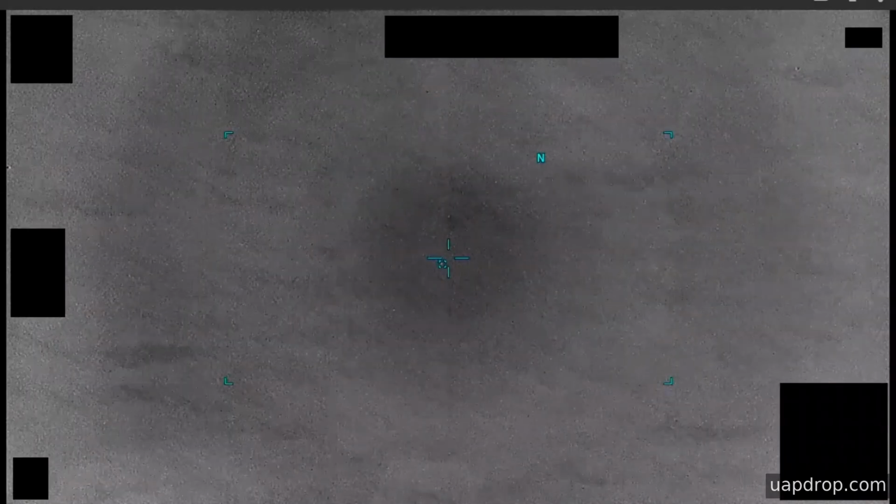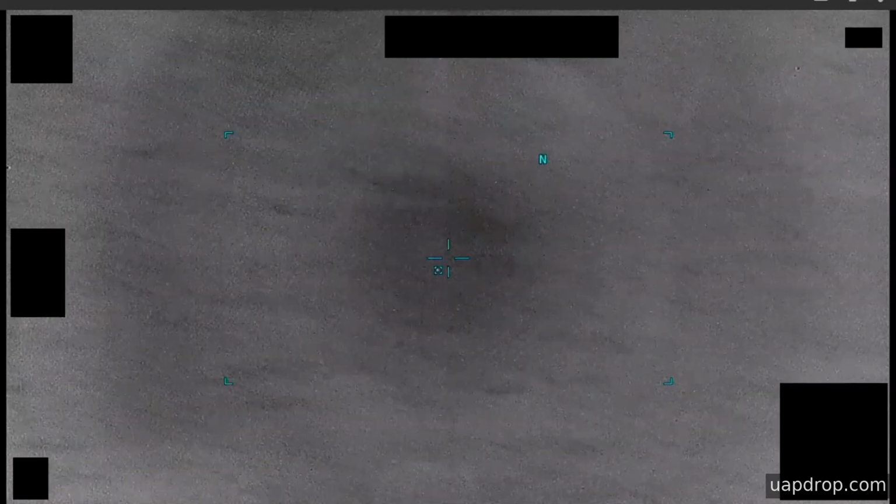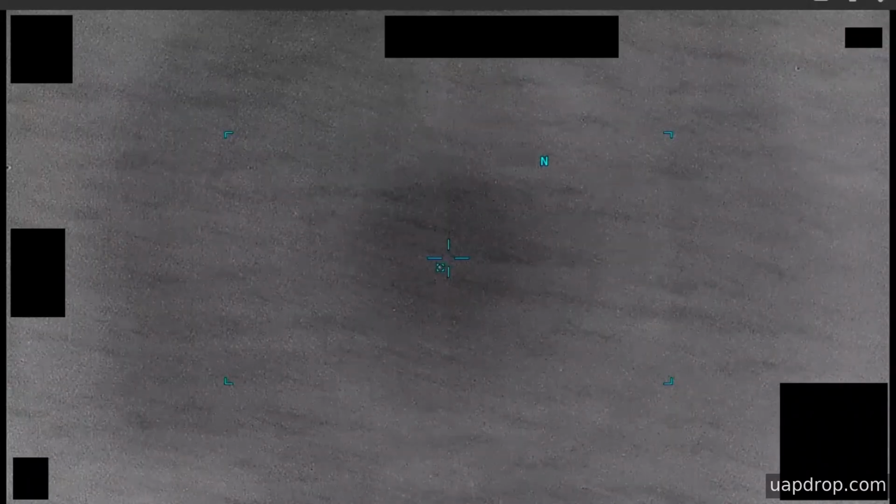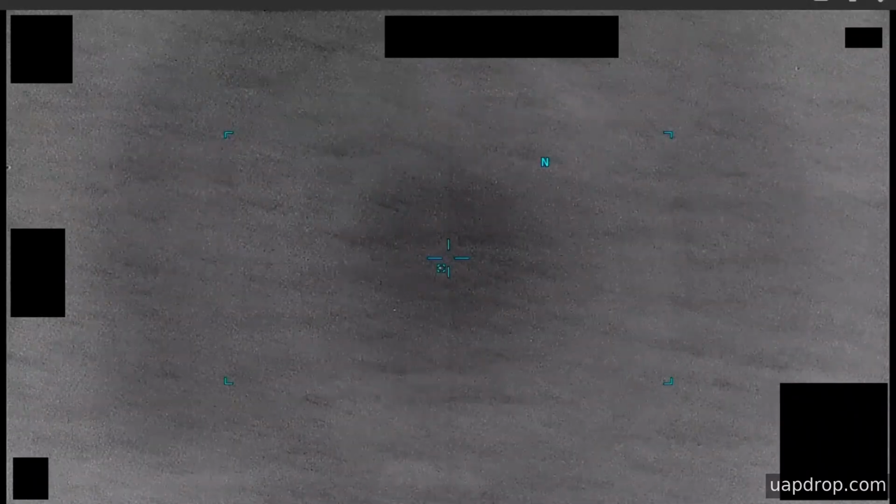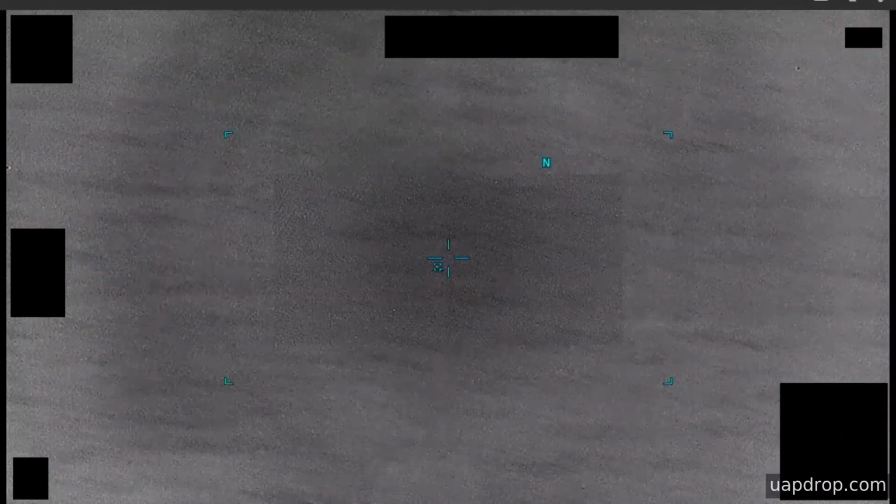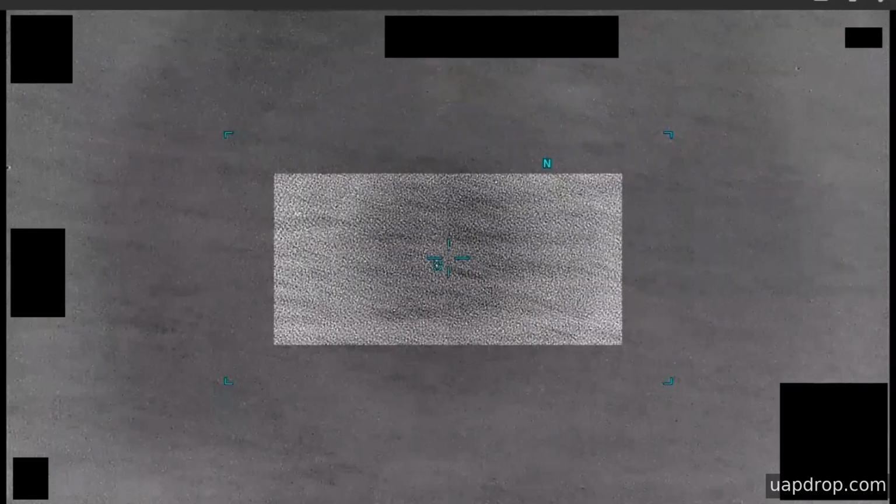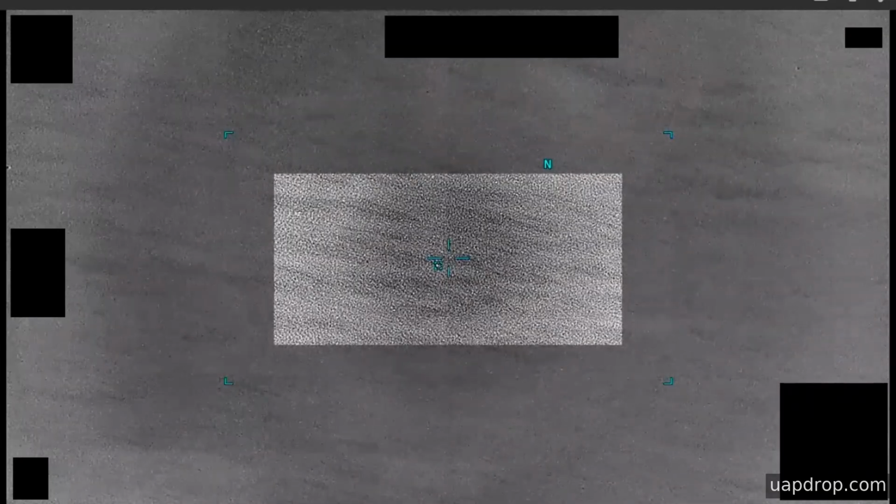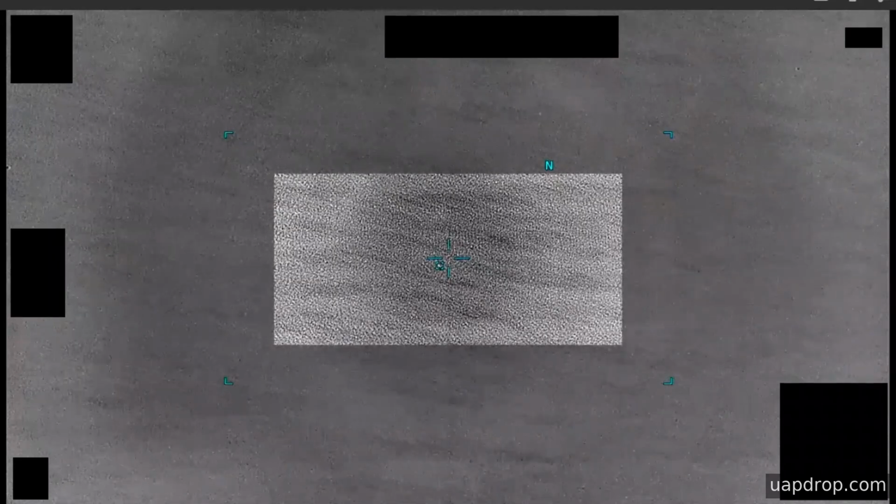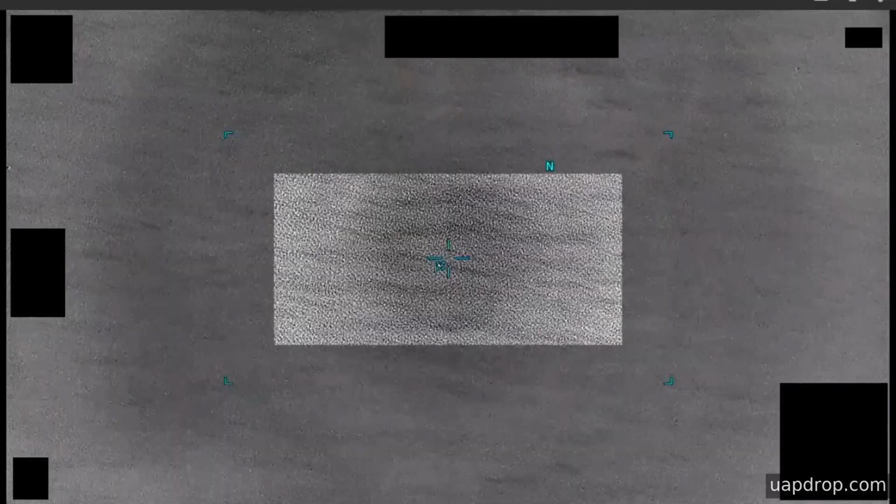Investigators flagged the combination of tracking continuity and sudden loss of contrast as a challenge for automatic classification routines. The video is being retained for follow-up and comparative review with other maritime cases. This is an infrared record, so what appears as contrast does not directly translate to a visible light shape or color. It is a thermal or radiometric signature displayed against the ocean background.